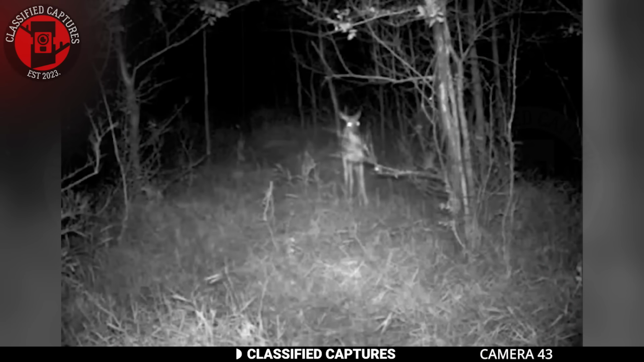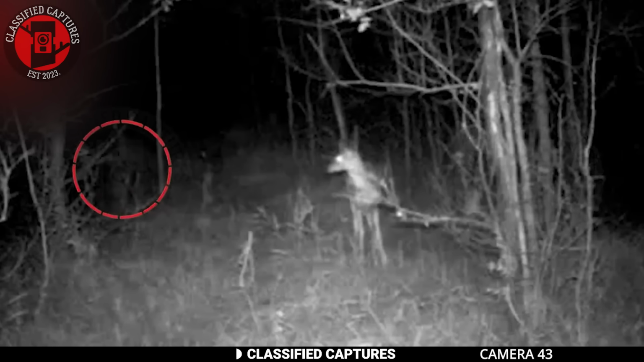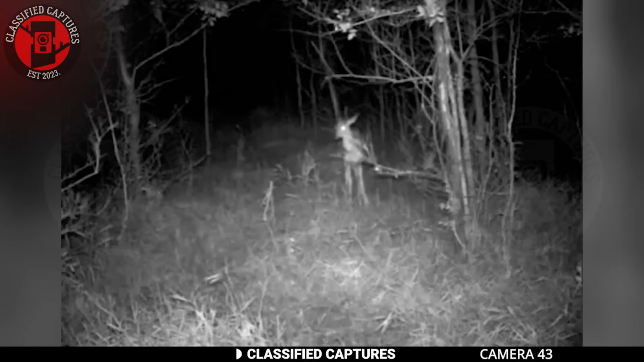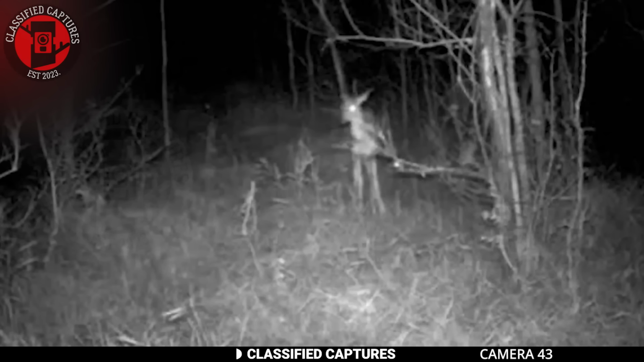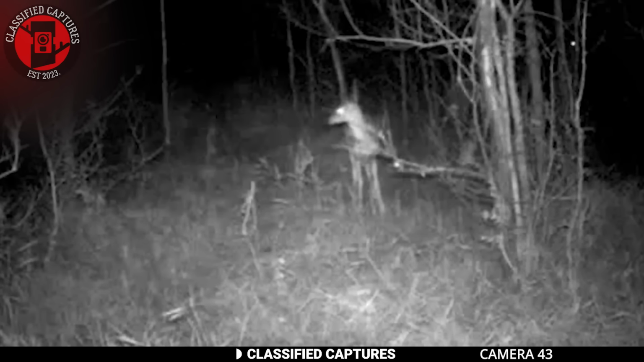In this next trail cam footage, we're presented with another mysterious situation. Here we have a deer minding its own business in the woods when something strange happens. A ghostly figure appears from the darkness and approaches the deer. The apparition moved very fast and looked like smoke. As soon as it gets closer to the deer, it vanishes.